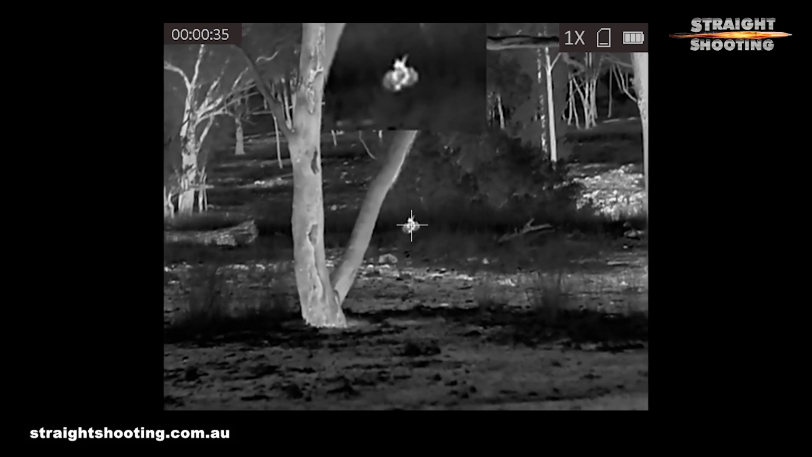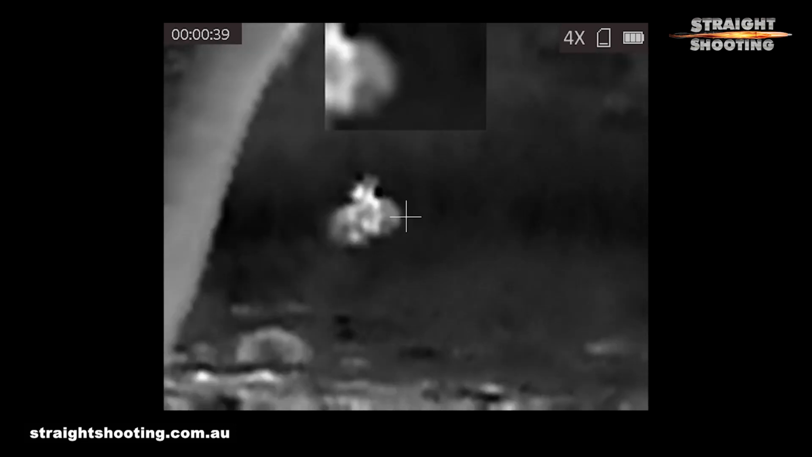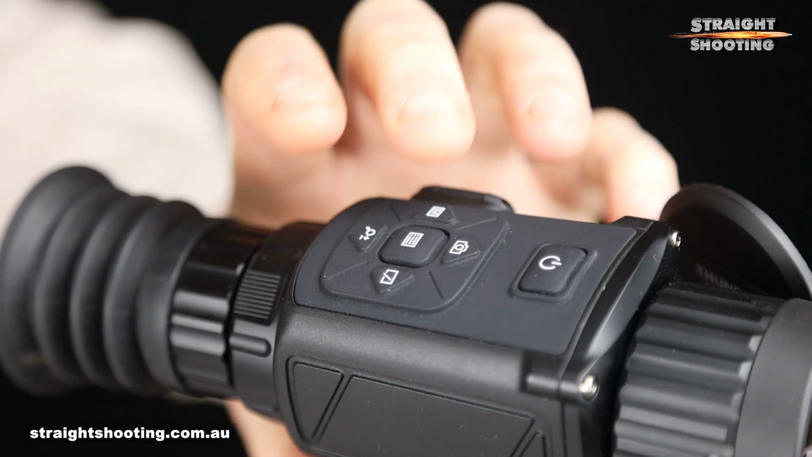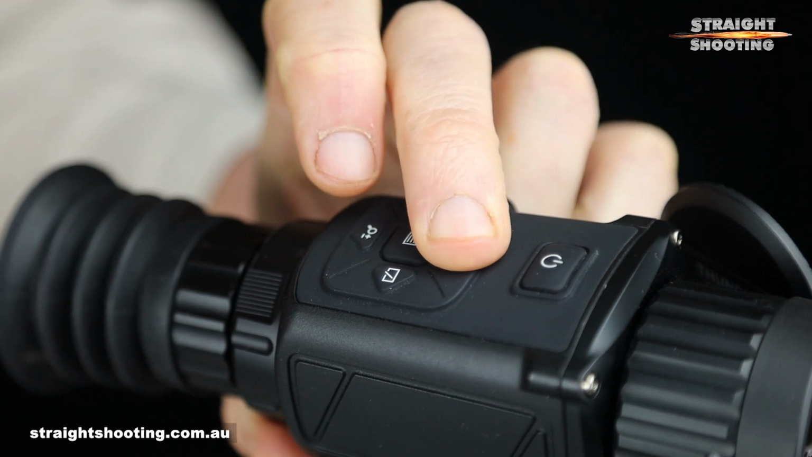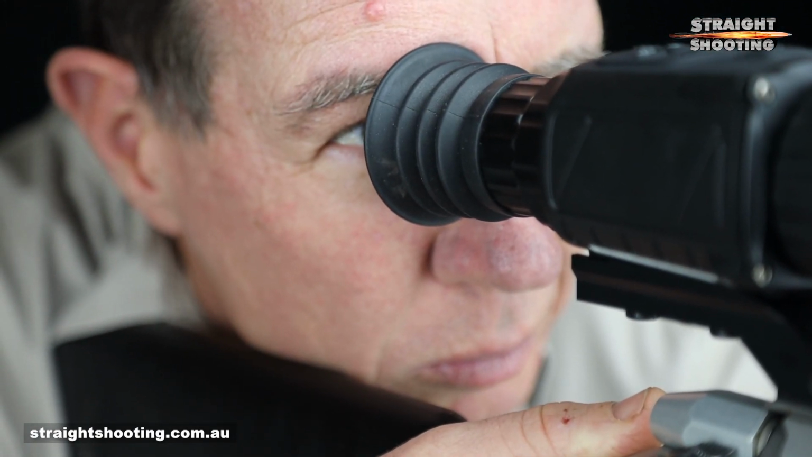The bottom line is that once you start hunting with the Thunder TH35, you'll really enjoy it because the image quality for the money is very good. The last couple of things to say are that the pad of the control buttons on top is a bit too small and soft to be used with gloved fingers, but great when you've got bare hands, and the 45mm eye relief is fine for relatively low recoiling rifles, up to about 308 or so.